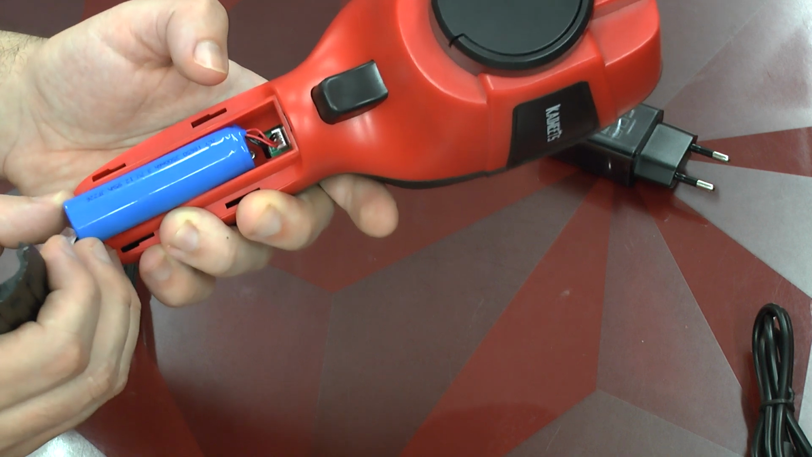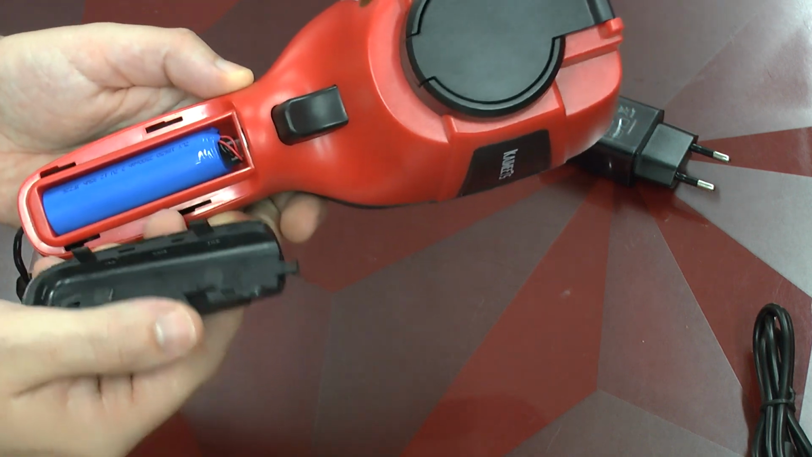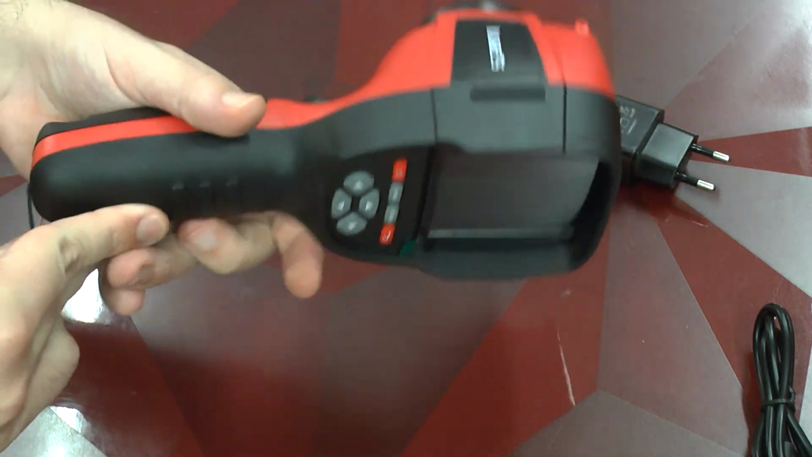But I think this is a very good idea, because this way you can always replace the battery if it ever does go wonky. And yes, here you see the way it all fits together again. So this is a very, very well done design.